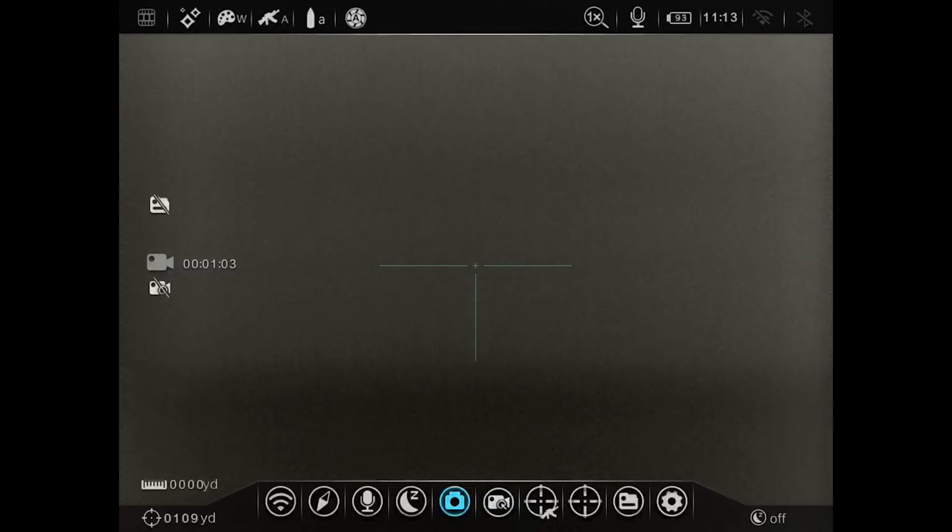Next, you have your photography settings. You can go in that, change different settings how you prefer. Next is your recoil activated video. You can set this up so that when you take a shot, it will automatically record a few seconds before the first shot. It's not something that we really use. It is not always reliable, so keep that in mind.